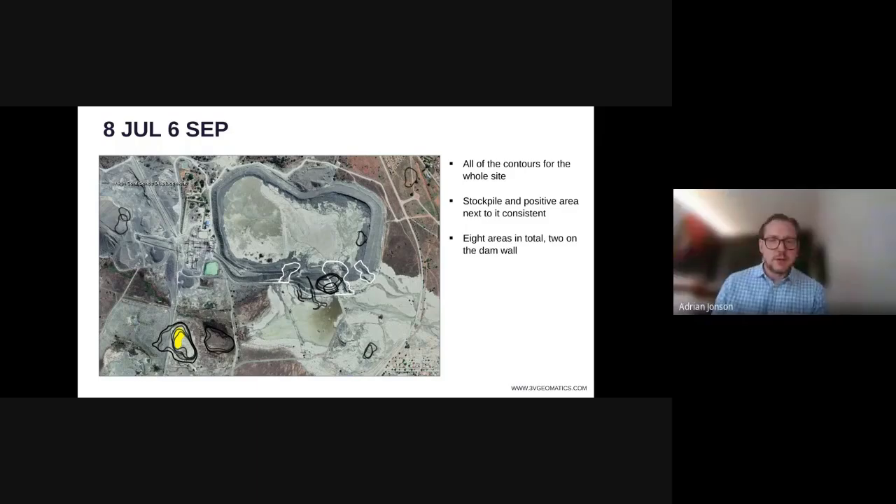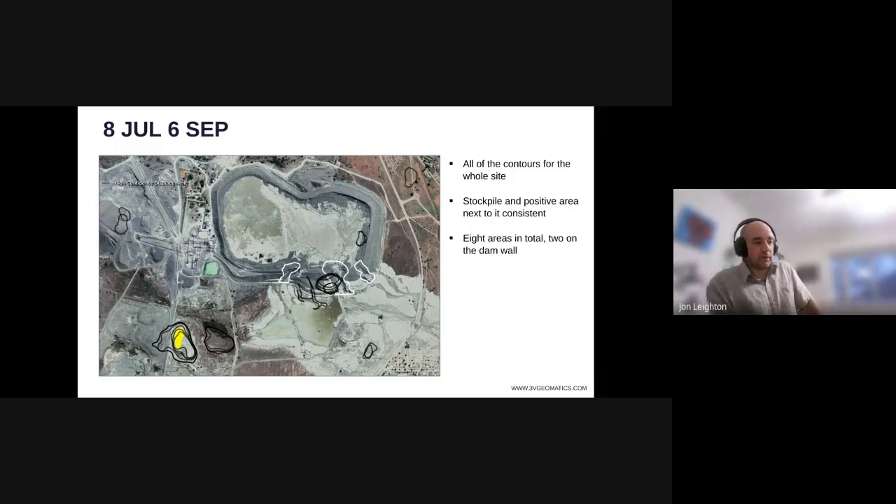Jon, just a question on that slide. Why aren't there any acceleration polygons on the tailings wall that show up in the short-term report? And do you think that maybe would have become more evident, say, if there was high-resolution data being processed over the same area? Yeah, good question.